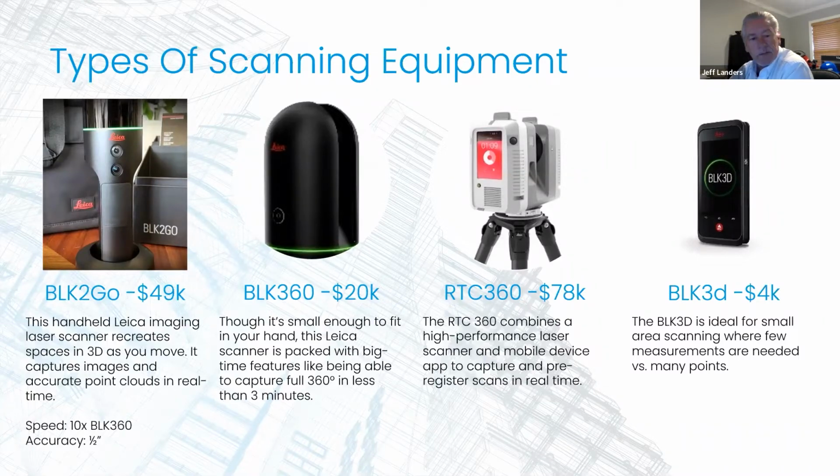The BLK 360 was also used on this project. This is a great little scanner. It's fast. It has a range of about 60 meters. And its accuracy level brings it into the sub-millimeter accuracies. So what I like to do is explain it as plus or minus a 32nd of an inch in 30 feet.